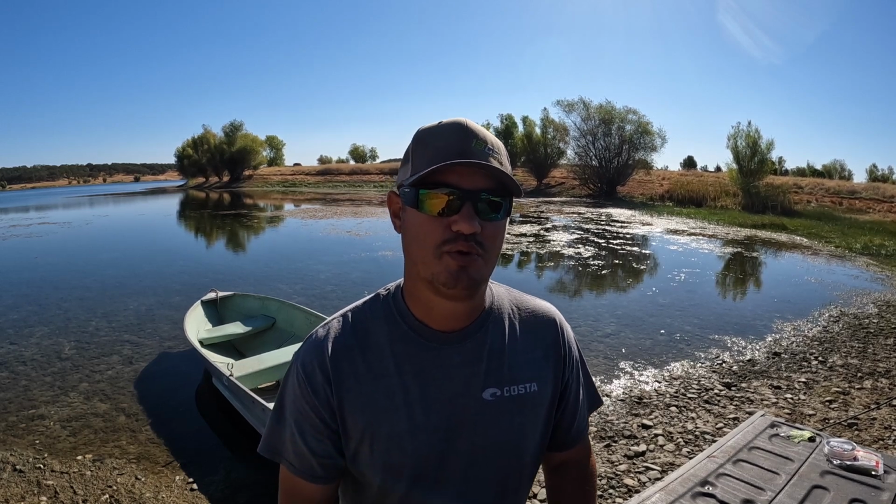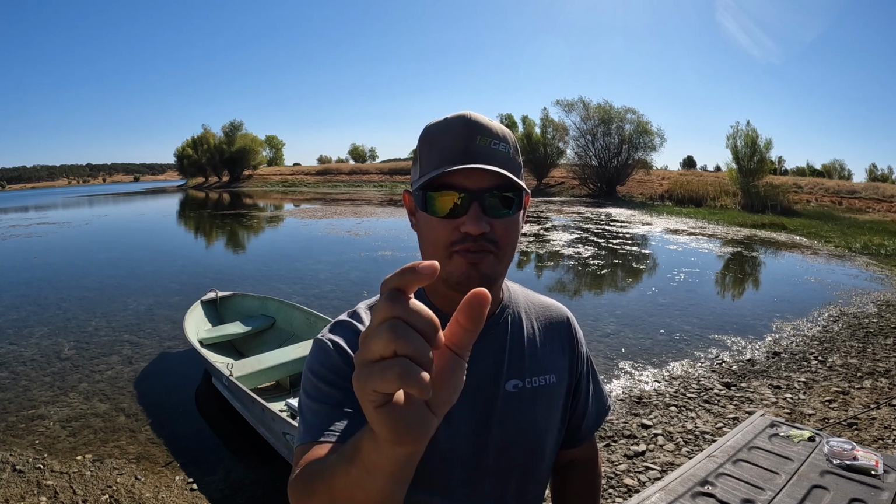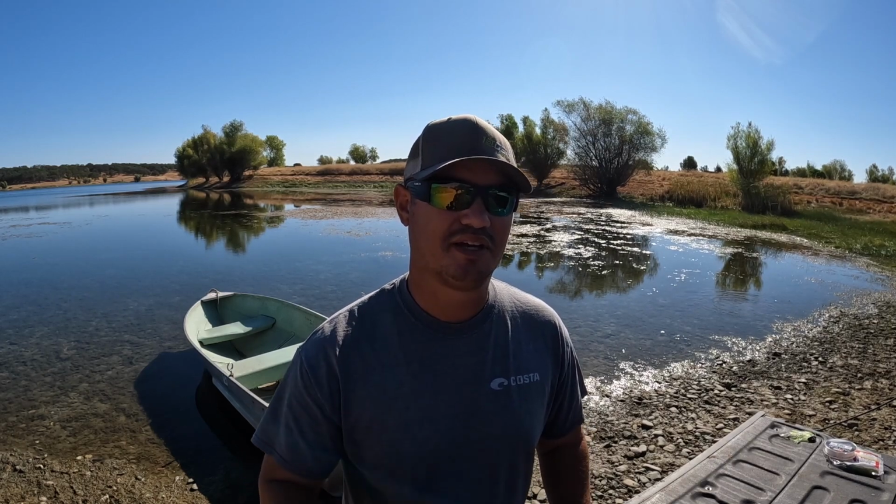There's another little spoon I found, a tiny drop back spoon that's 1 3/4 inches long with a single hook and a little feather on it. I want to try that. I think I could bomb that out there and let it flutter right through that school. So hopefully next time we go to Hogan, our second trip out there, we'll get on them and I'll share all that information with you guys and how I'm catching them.